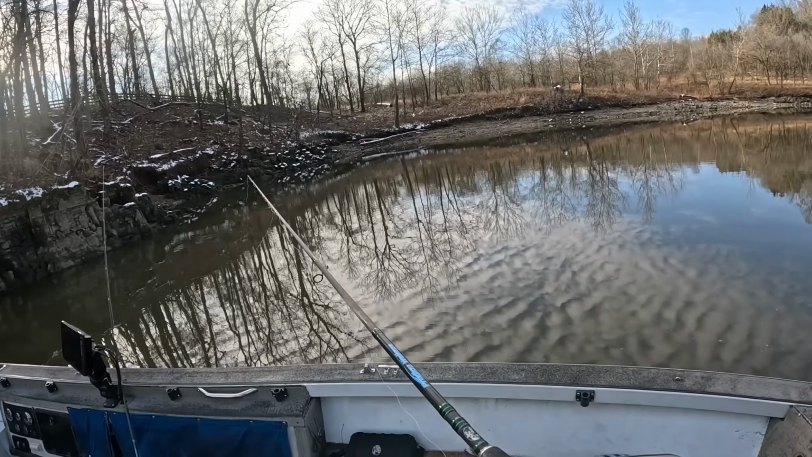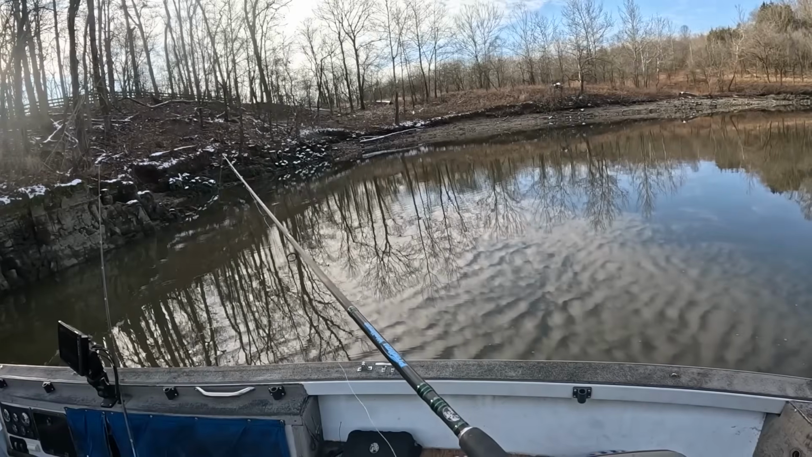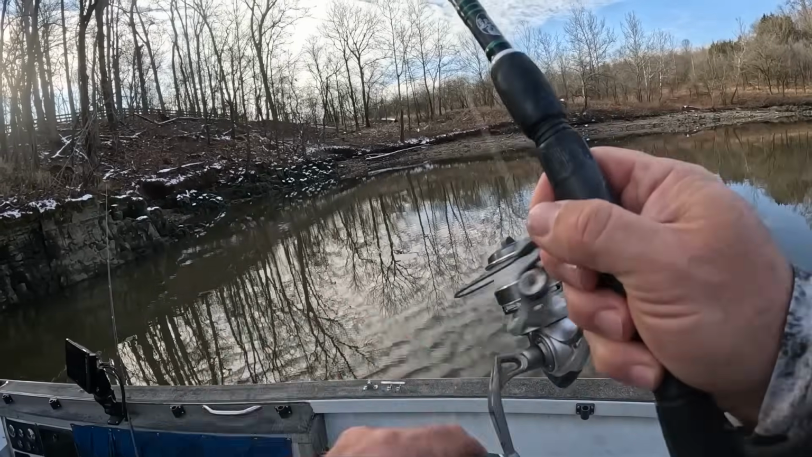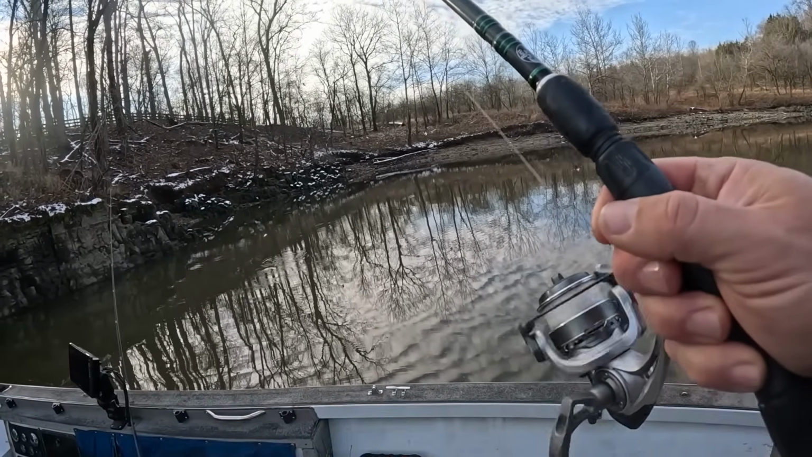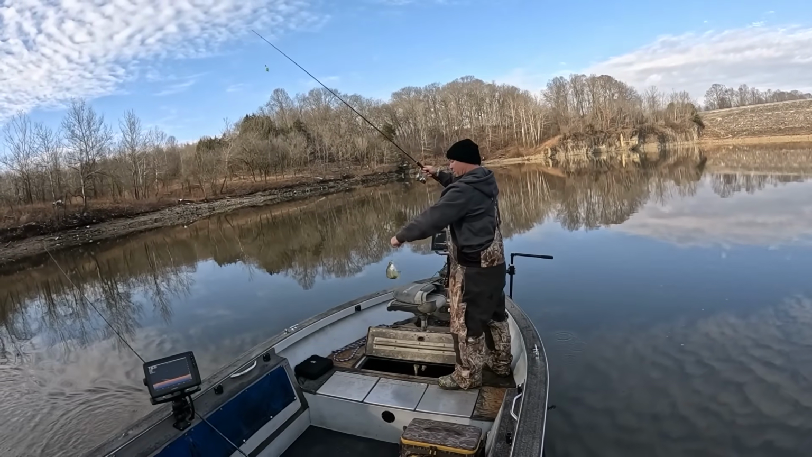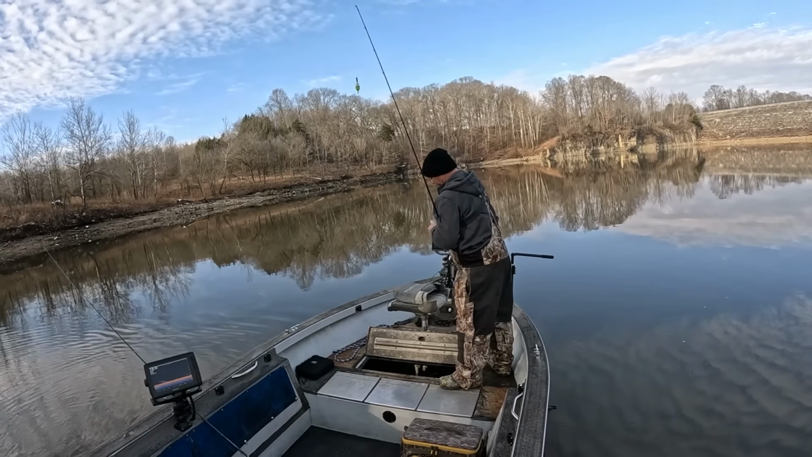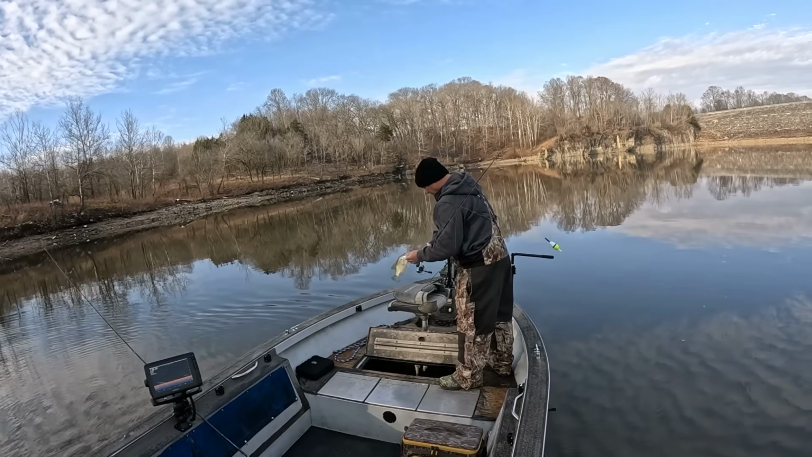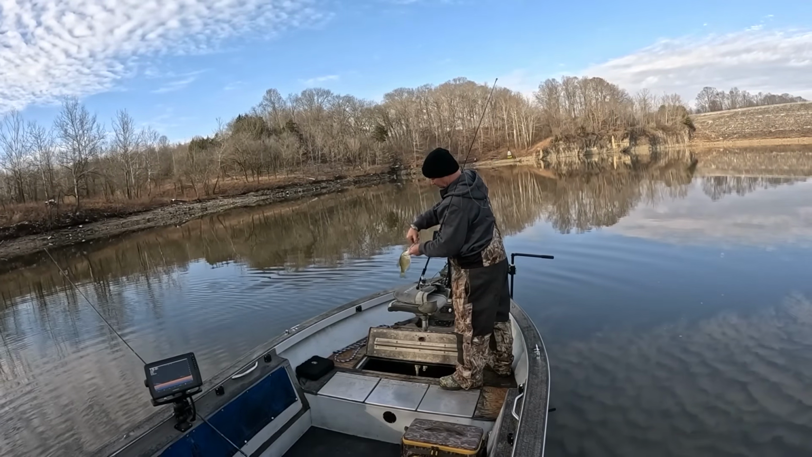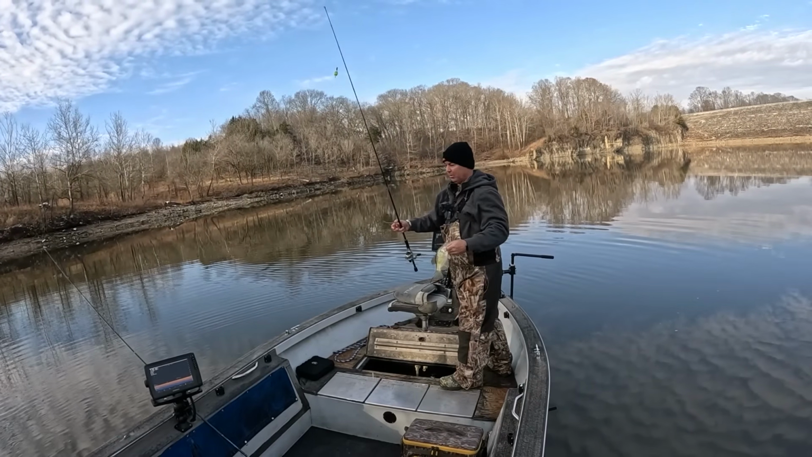Real subtle little hit there. Very subtle. He hit it a little harder that time. He's a little fish, that's probably why. Well, he's about 9 inches. We'll let him go. That's about a 9-inch fish. We'll let him go.